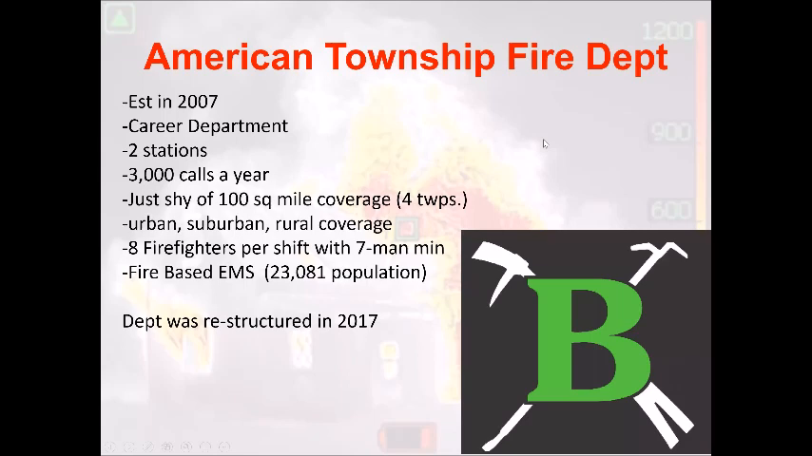This is our shift logo that we created. We run 2 stations with 8 firefighters on duty, 7-man minimum. At the 2 stations, we cover a little bit of everything, rural to some neighborhoods to some light commercial as well. And we do roughly 3,000 calls, maybe just a little shy of that, a year.